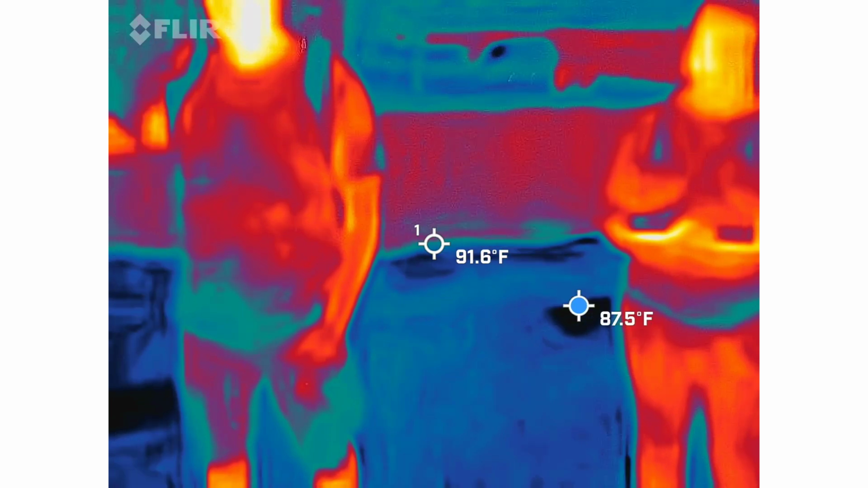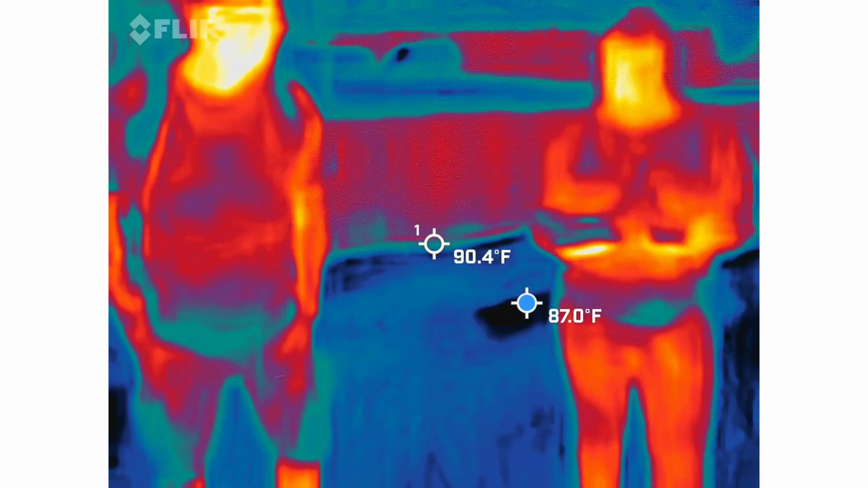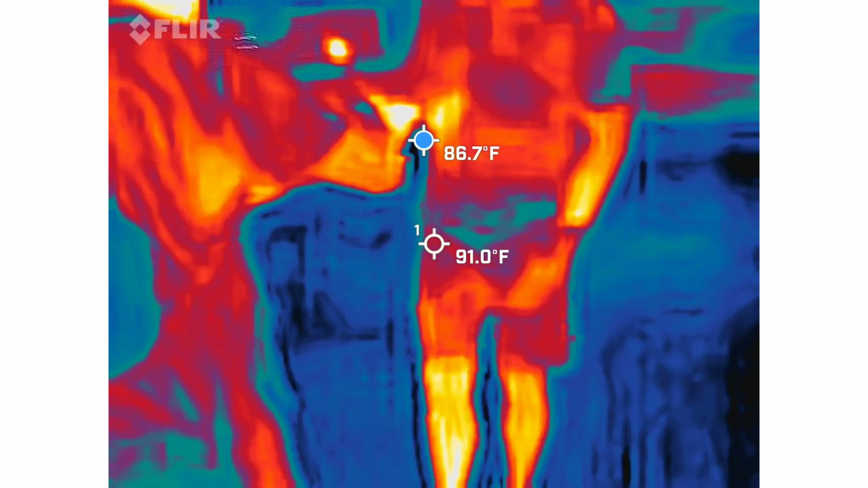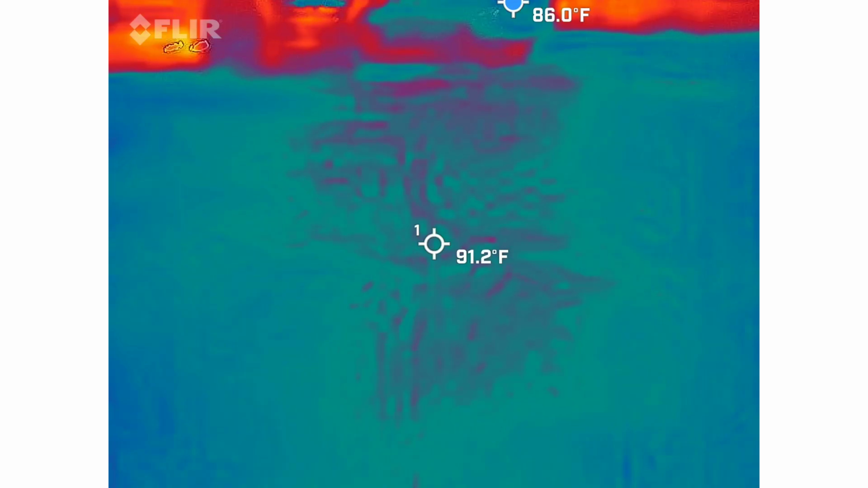Yeah. All right, everybody, let's spread out. Nice slow movements with those cameras. We're going to get yours recording, George. That's the circle button. You just tap it once, and it'll start recording, and you're good to go. Hit that mute button, it's right here.